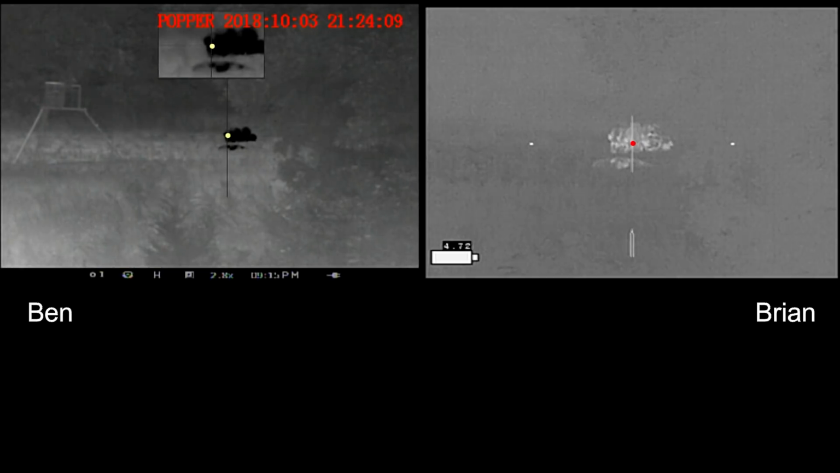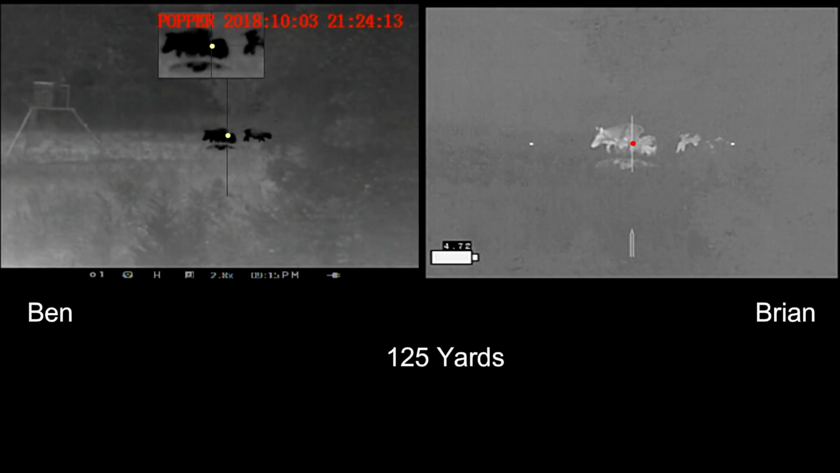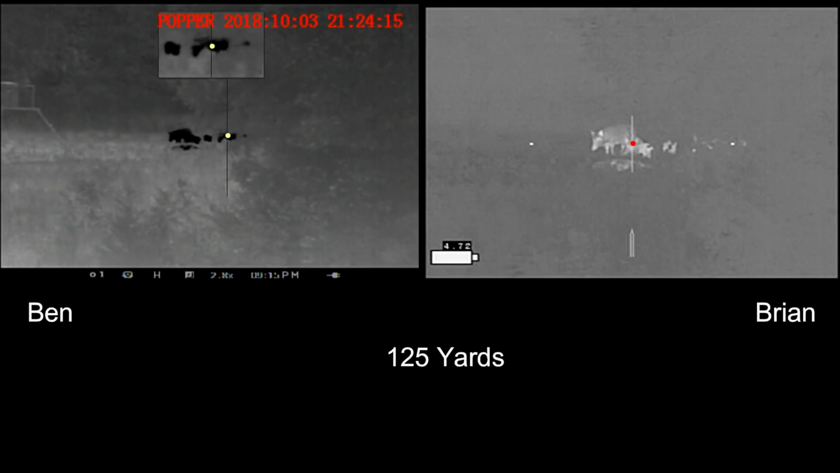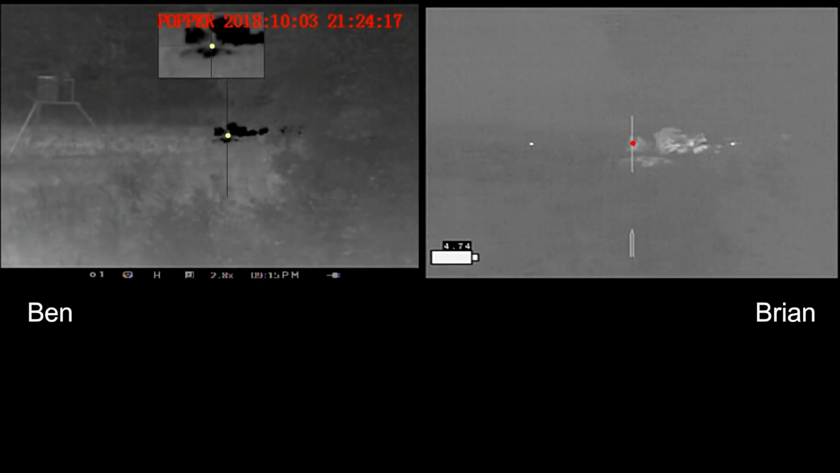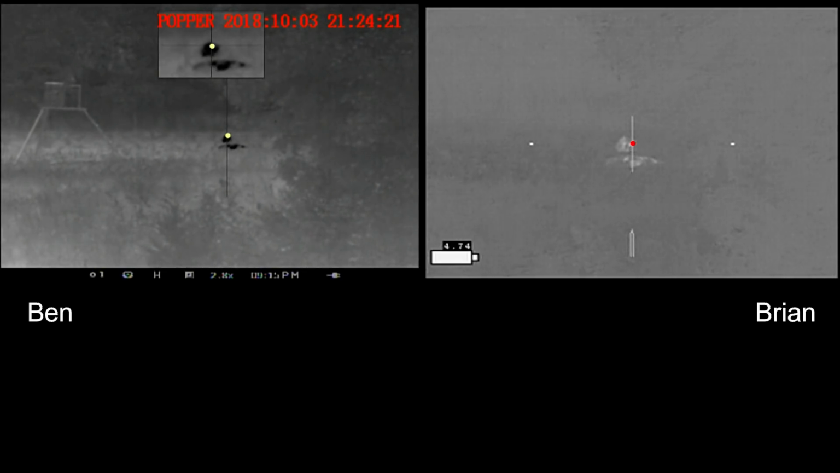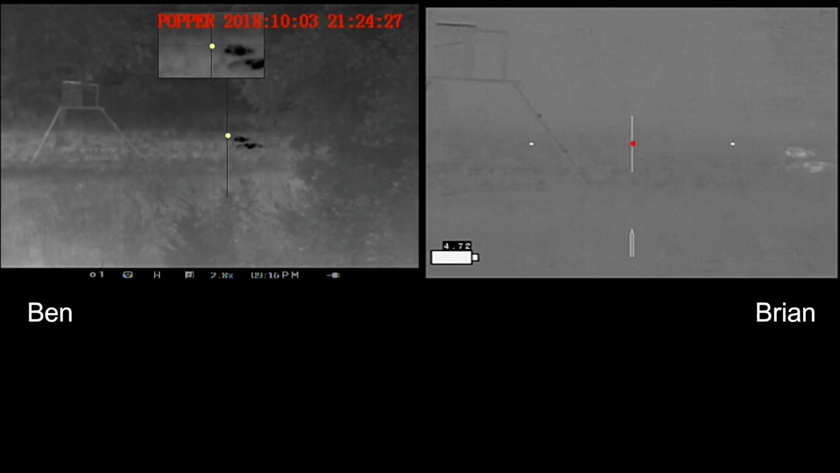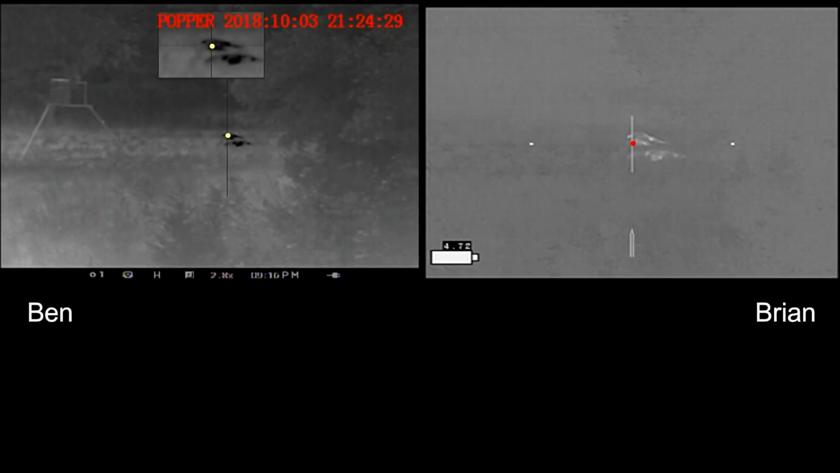And here's where I get a little bit excited. Trying to get lined up on the hogs. Watch as I start the waver. My hog runs off, Ben's goes down, but it's making noise. So finishing shot, still more noise.